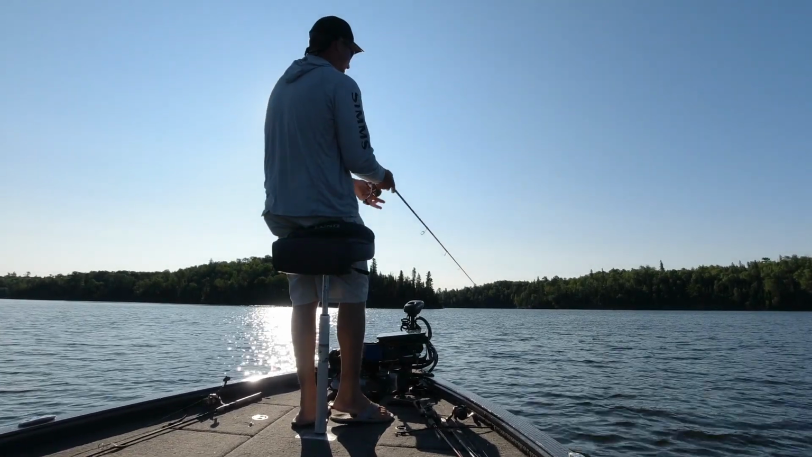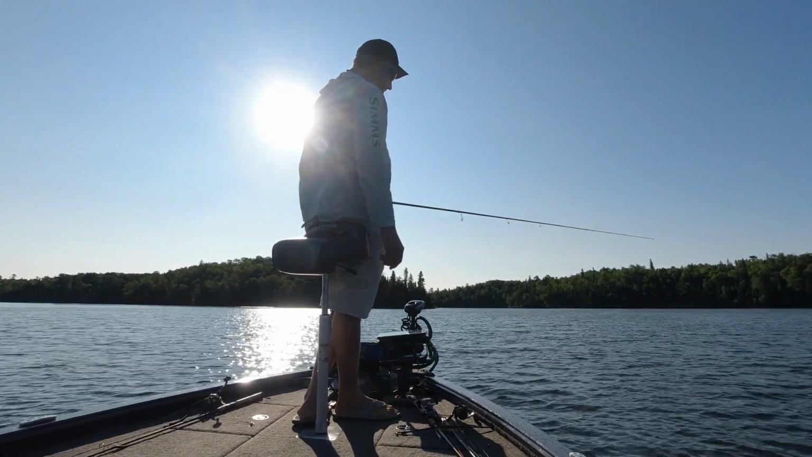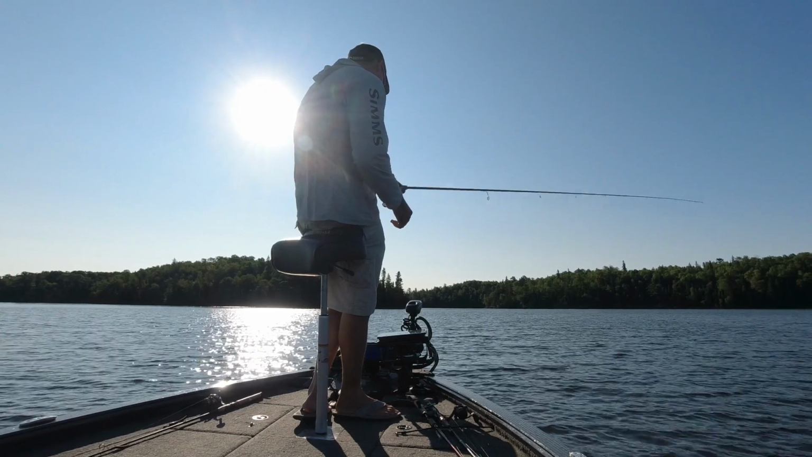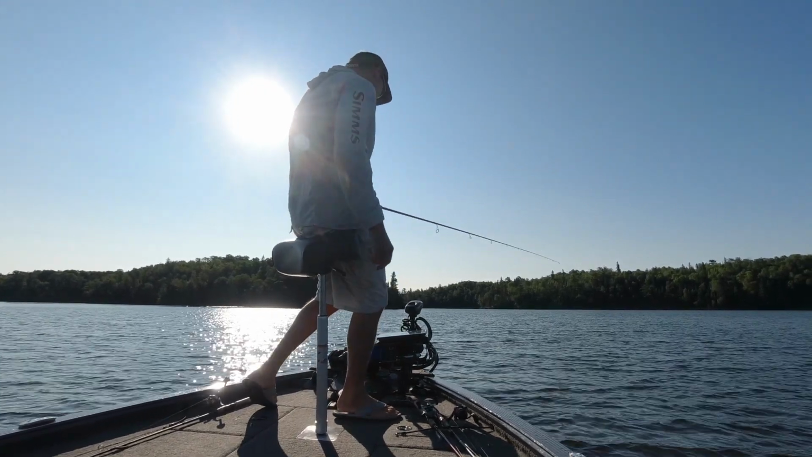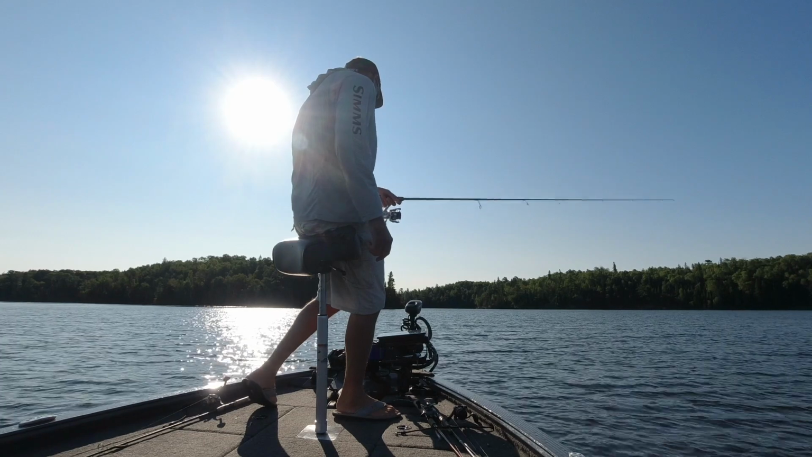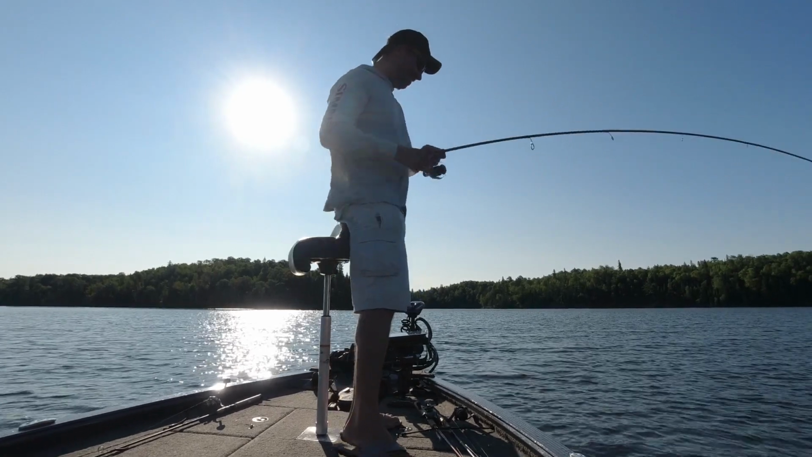See how many we can fleece out of here. Let her fall down. Just because of how many fish there are, I probably could be using a little bit of a heavier head just to get it down there quick. I missed him. Come on. There we go. And I mean, these are just eaters.